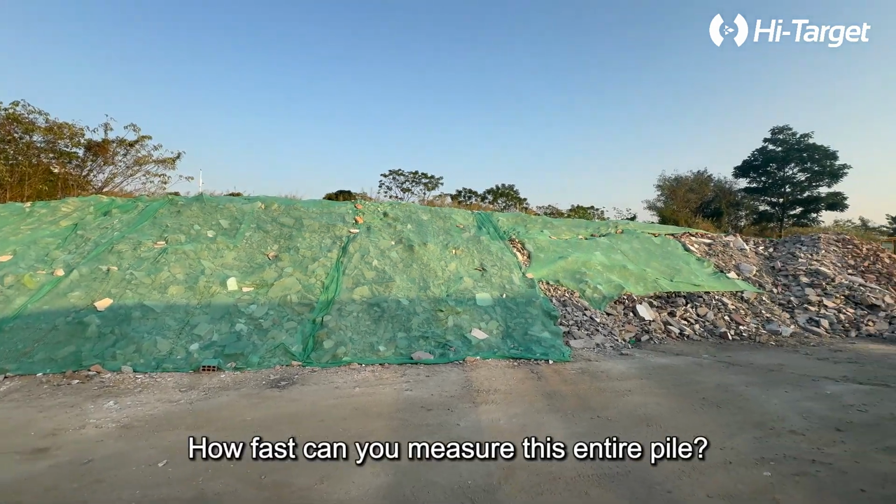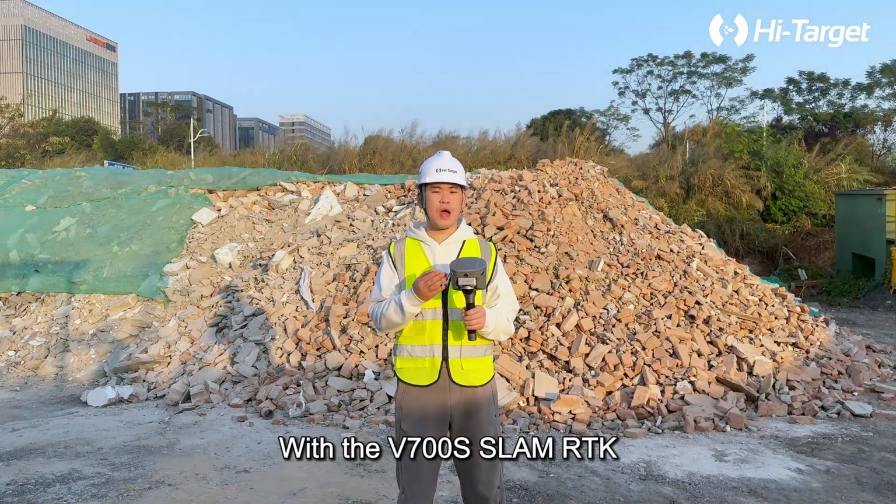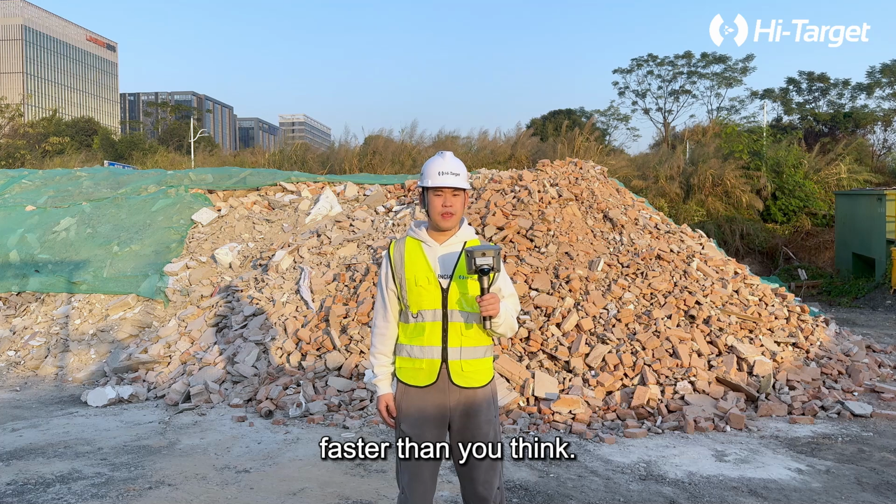How fast can you measure the entire pile? With V700S SLAM RTK, faster than you think.